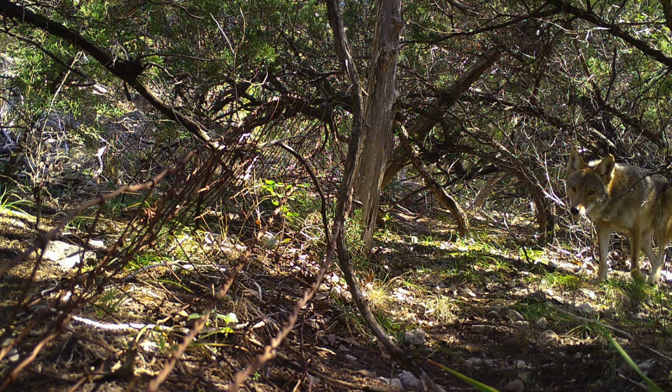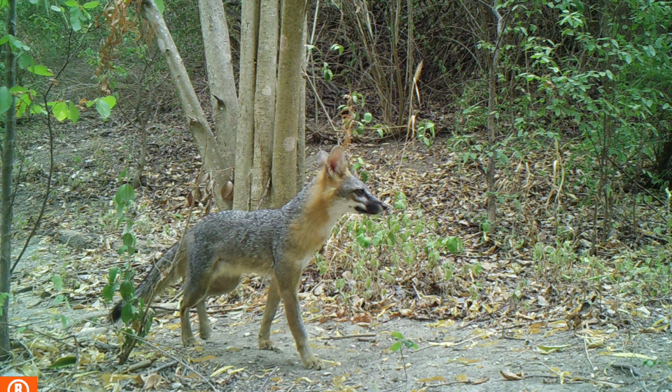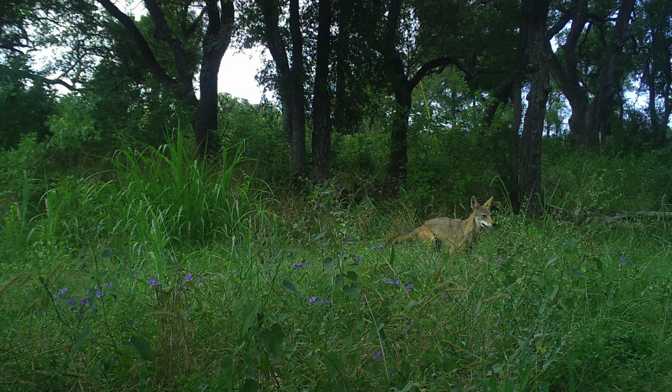Adult coyotes are much larger than adult gray foxes. However, height can be hard to determine in a picture. I will look at the length of the animal's legs and tail in relation to its body size. Foxes have much shorter legs, making them closer to the ground. The environment around the animal can help give clues as well. I can sometimes use vegetation height as a way to gauge the animal's height or size.